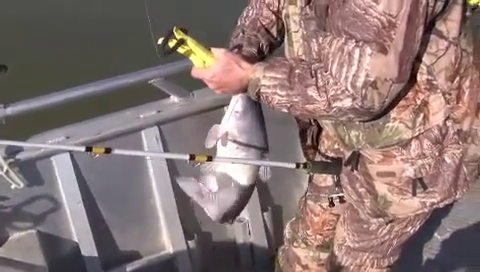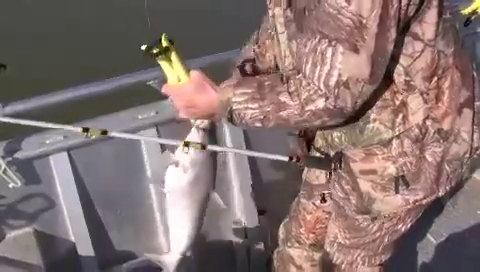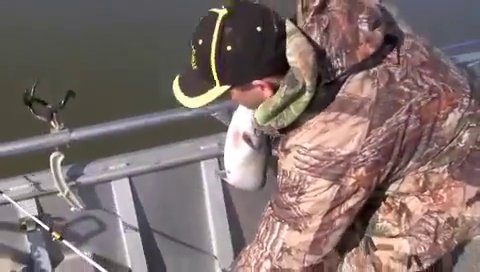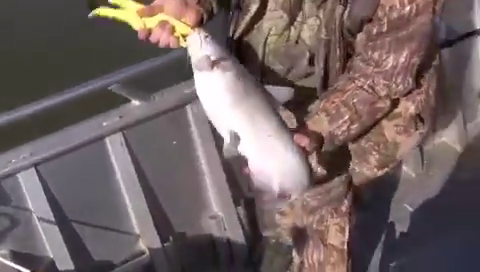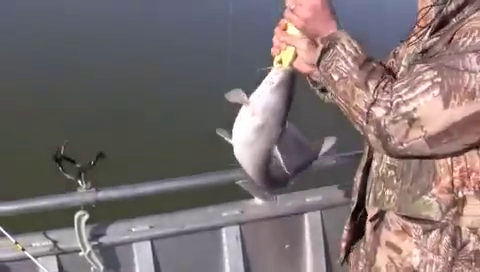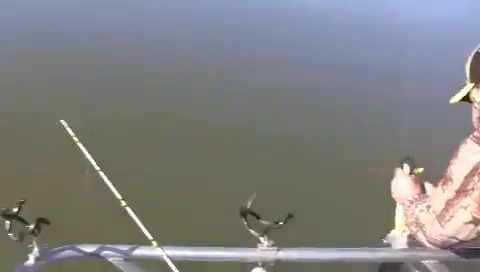Well, a minute and a half, maybe a minute we've been here at this spot. Yep. This fish started biting about 30 seconds after this one hit the bottom. Nice one. Yep. All right, little fella, we'll see you later.